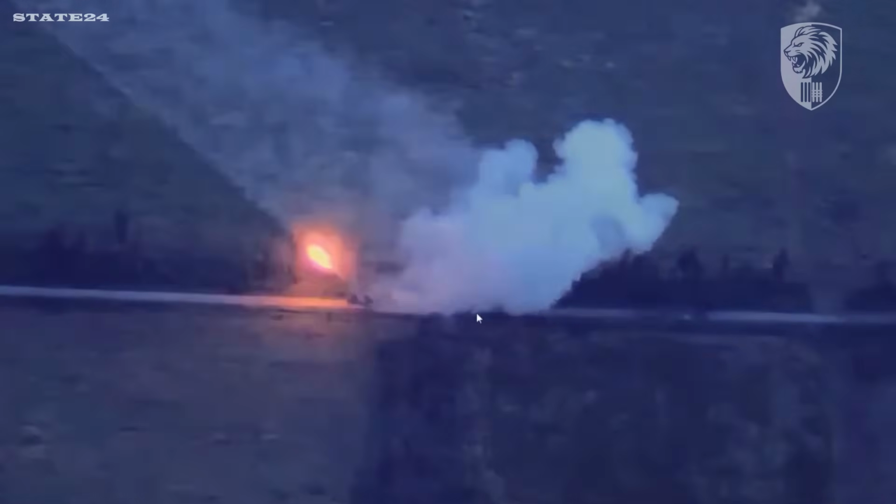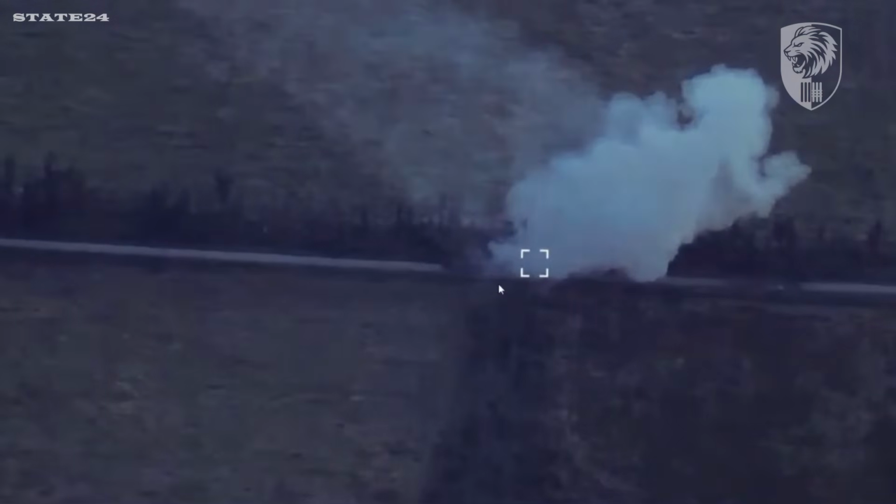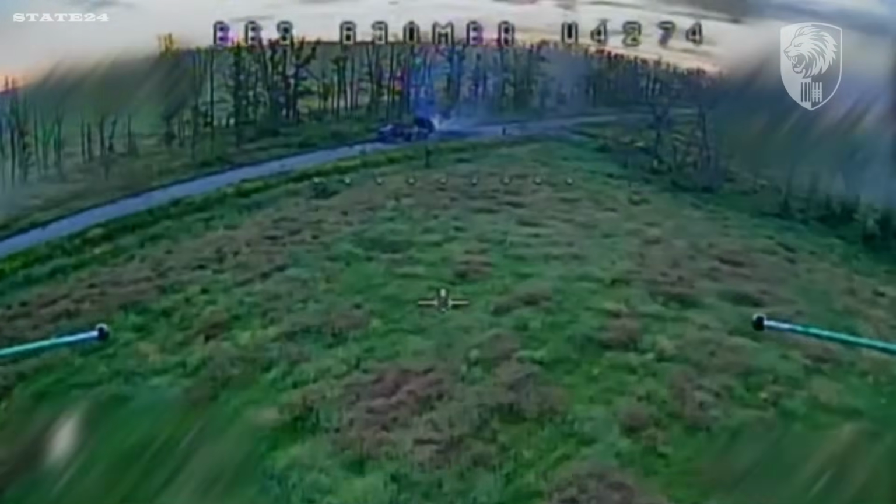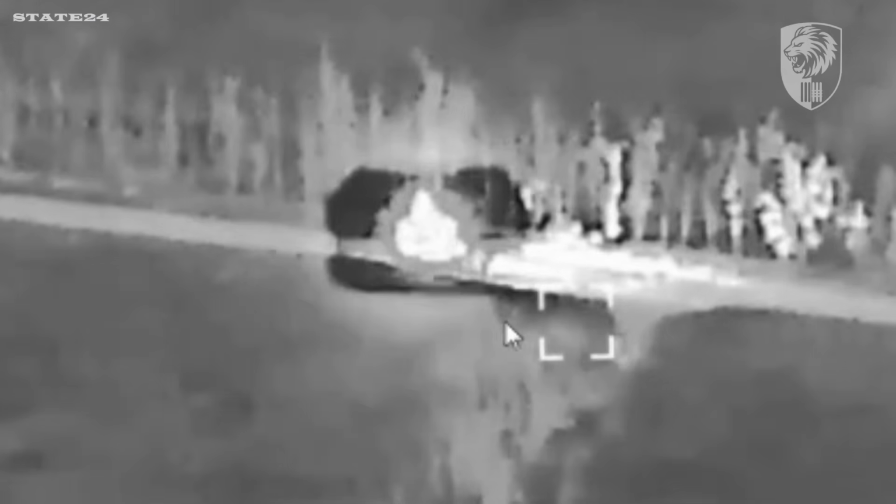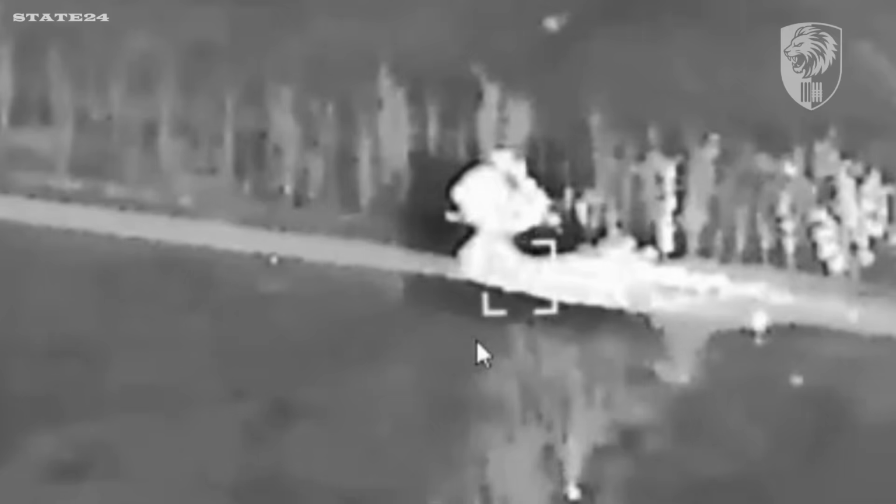A Russian BM-21 Grad rocket system firing on Ukrainian positions. Ukraine's 63rd Brigade spots it mid-barrage and sends an FPV drone in. One strike, direct hit. The system goes down along with the munitions it was carrying. A secondary explosion finishing the job.